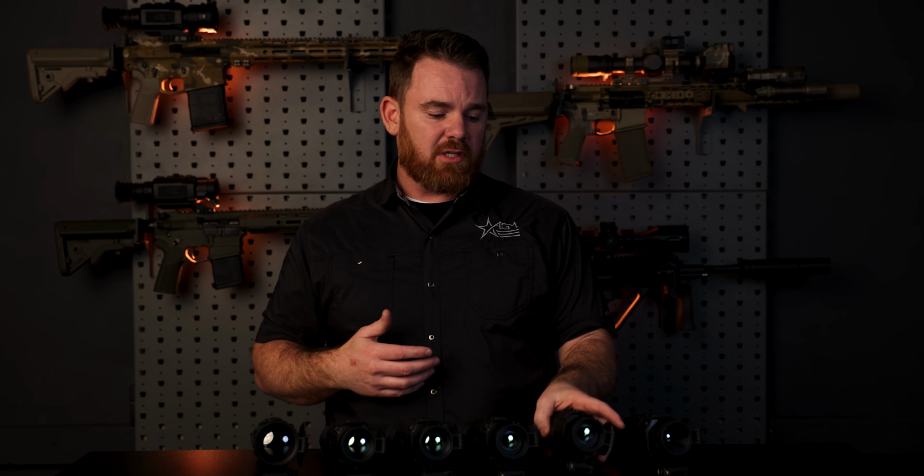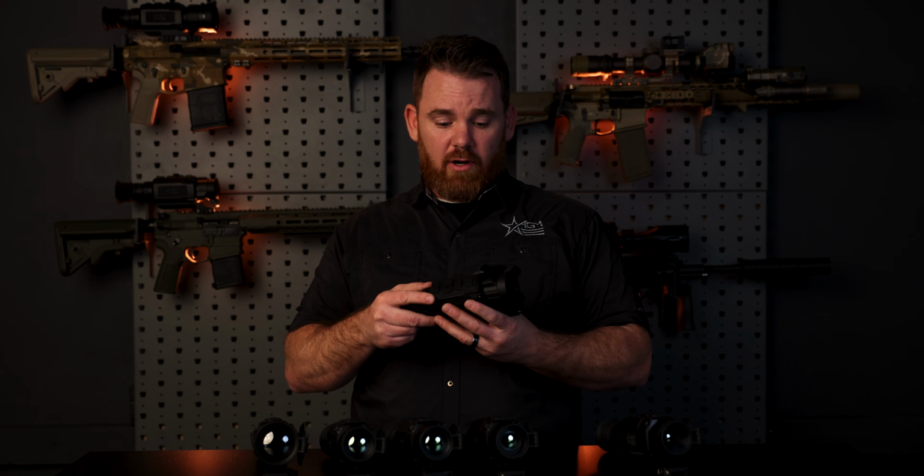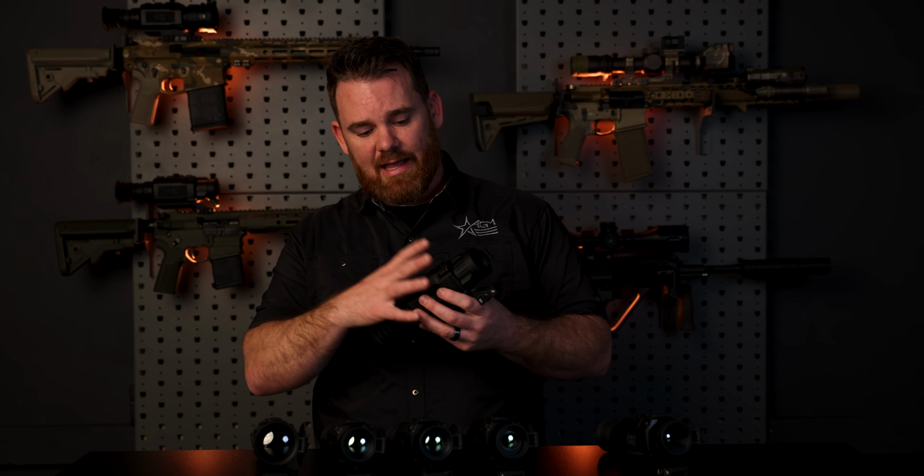Alright guys, so that is it. That's basically the overview of the Rattler V2 thermal rifle scope. We didn't get into the nitty-gritty details, but that gives you an idea of whether or not you might be interested in picking up a Rattler V2 thermal scope. Basically, if you're looking for a do-it-all, compact, lightweight, really simple to use, fantastic thermal rifle scope for the cost, the Rattler V2 is something I would absolutely recommend, and we're pretty happy and excited for it. We hope you are too.